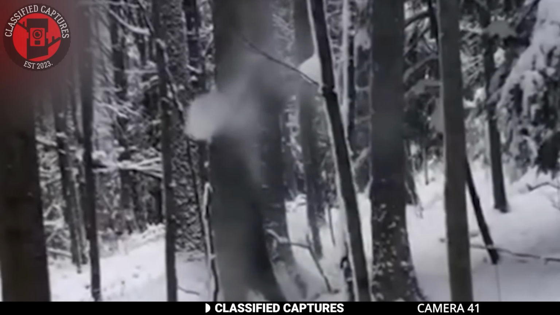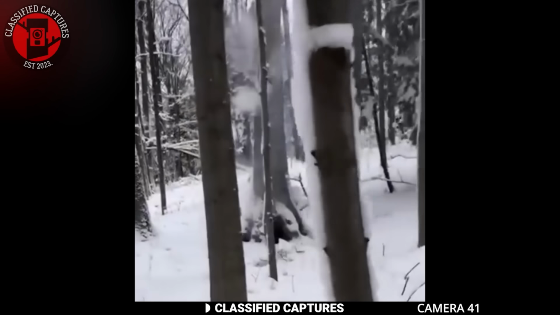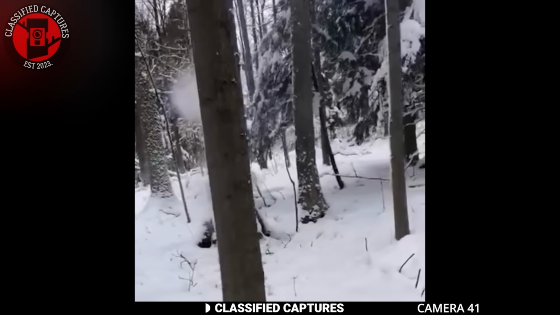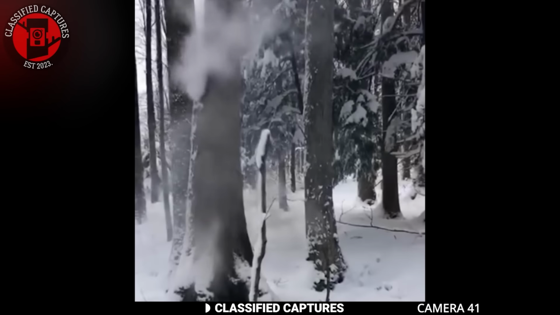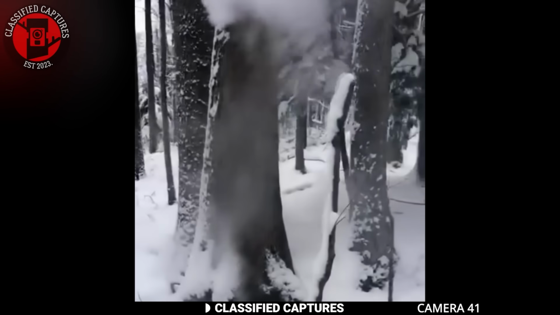This situation sparks talks on the internet. A theory emerges suggesting that the tree might serve as a clandestine passageway to an underground bunker, with the smoke serving as a telltale sign of covert activity below.